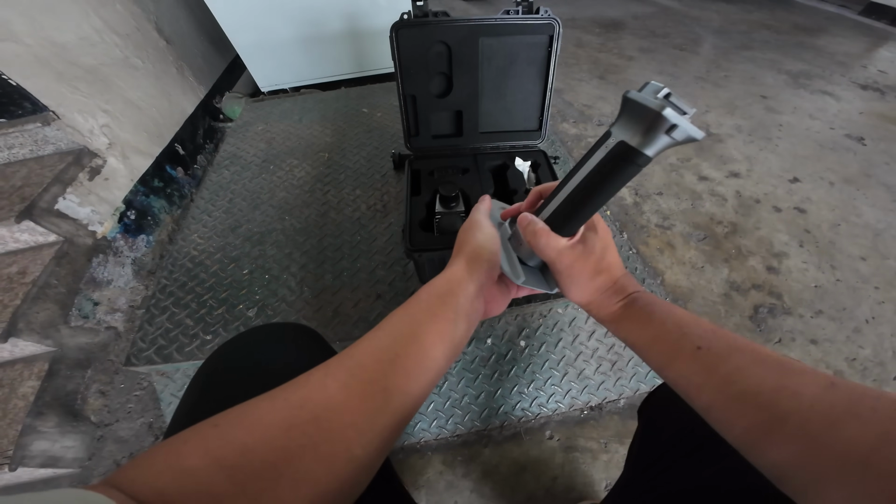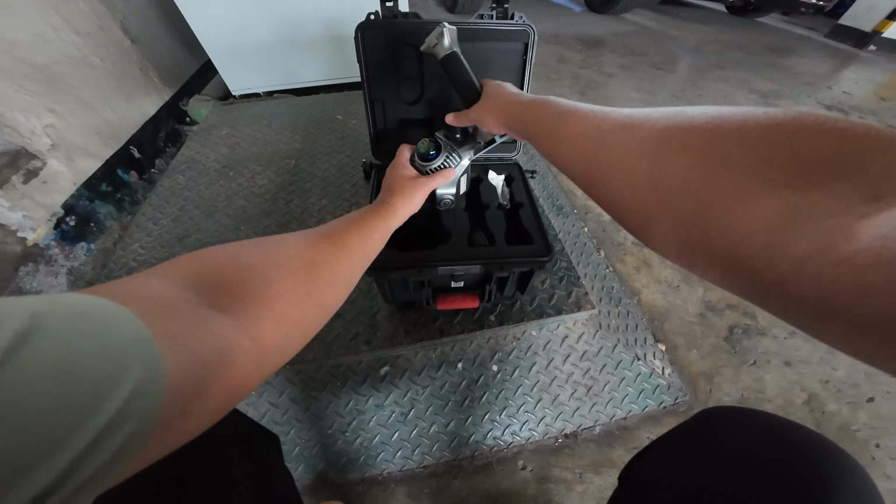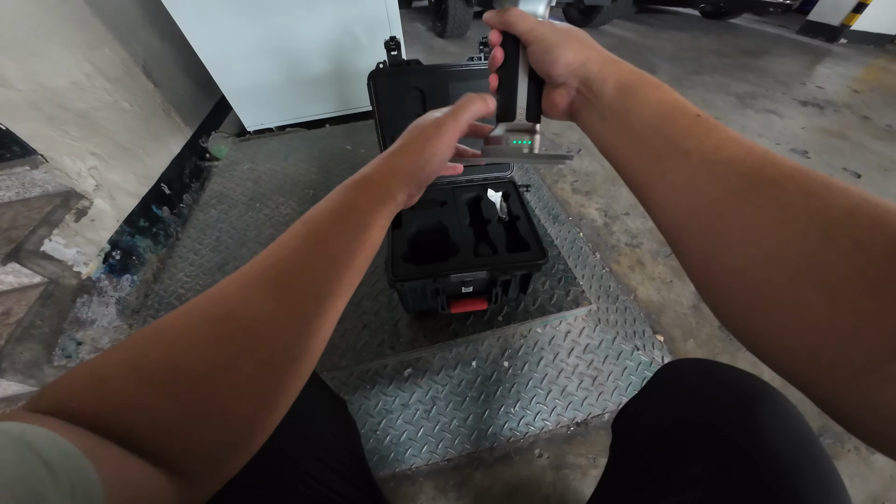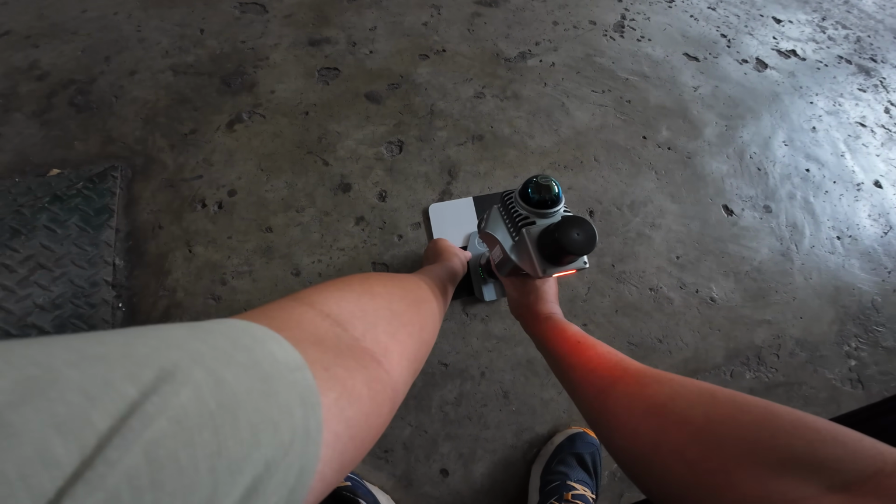Hey everyone, today I'm showcasing one of my commission projects, a full 3D scan of a 4,500 square meter warehouse spread across 4 floors. The scan data will be used to calculate the building's floor load bearing strength.